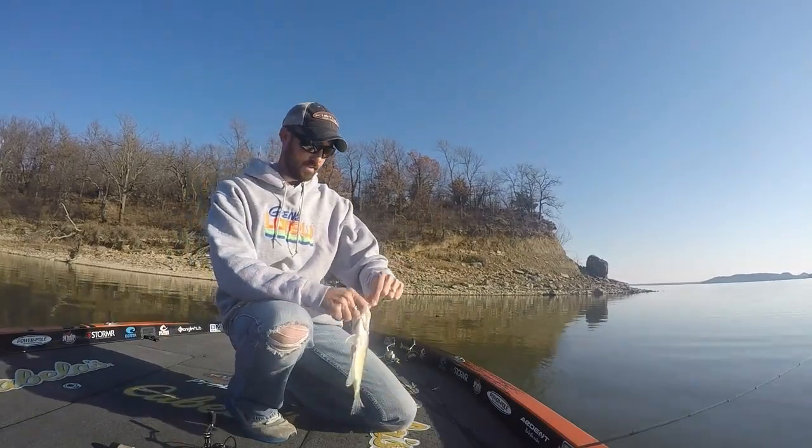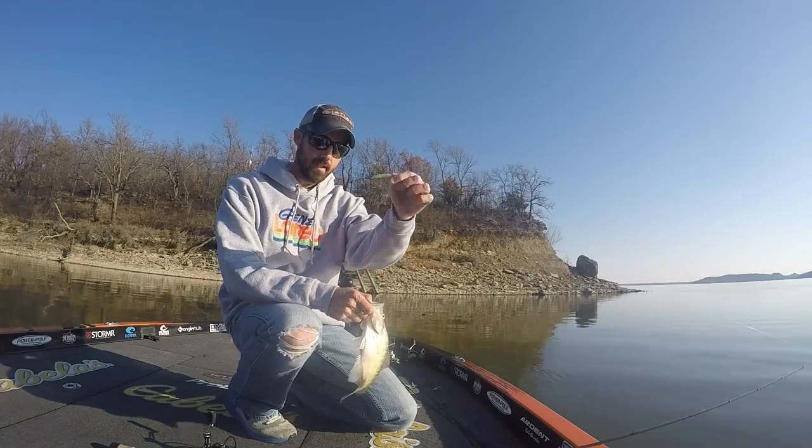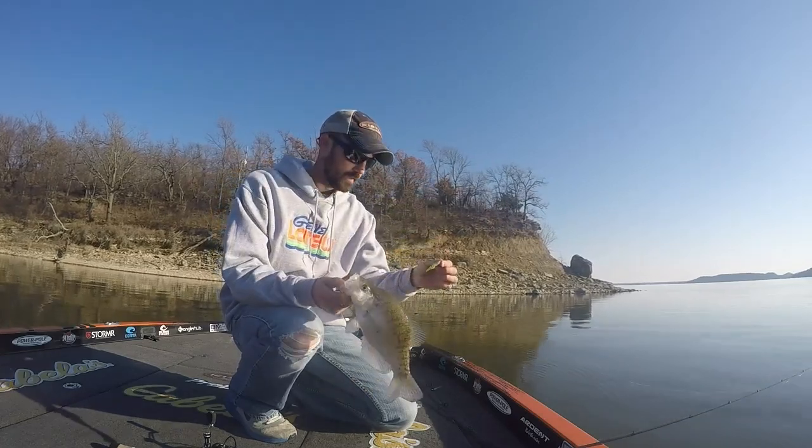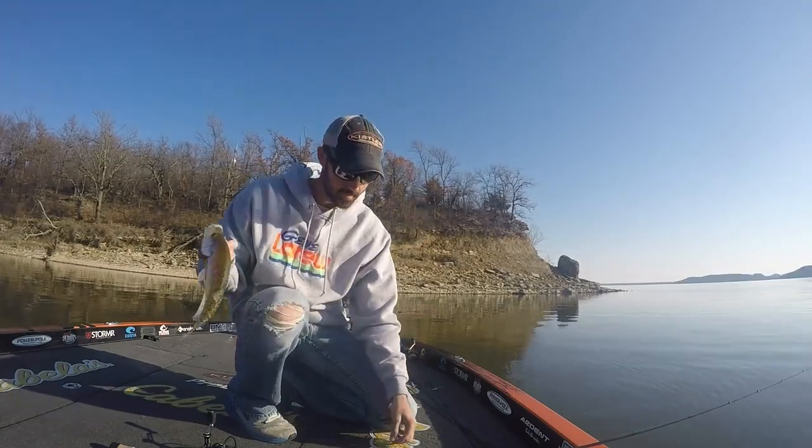We got a little Bobby Garland. That's one of my favorite color Bobby Garland. It's a slab slayer, 2-inch slab slayer. I think they call that bluegrass. Blue and chartreuse is what it is.